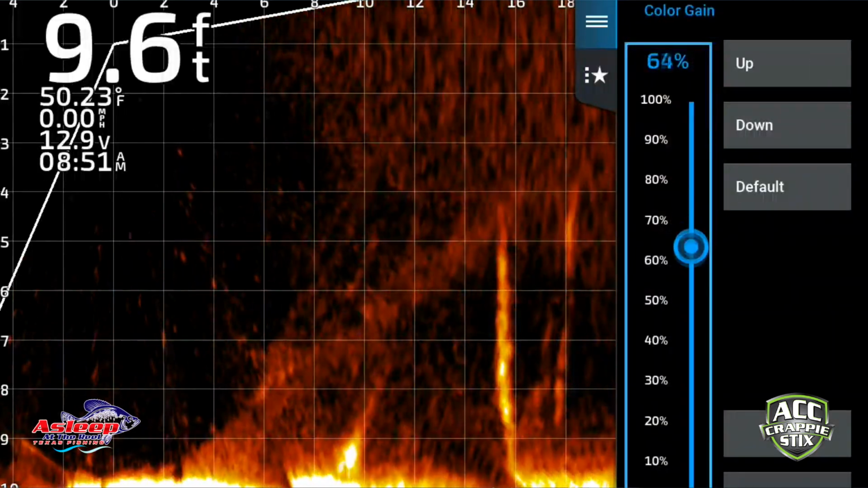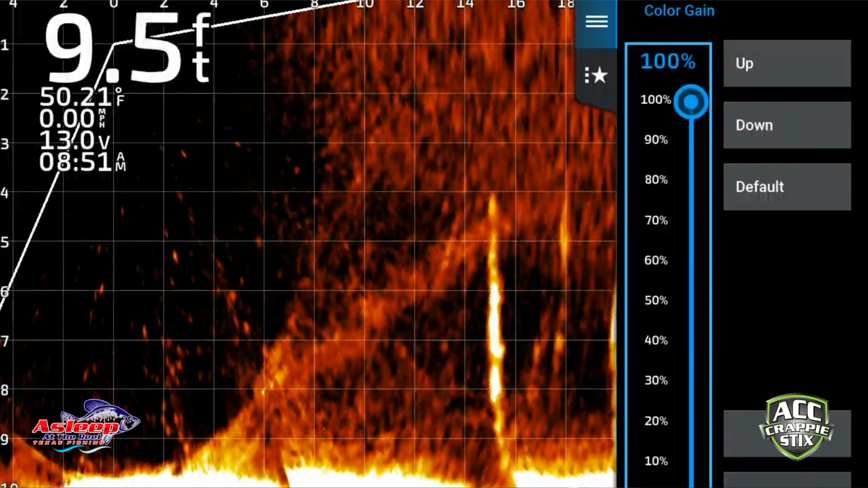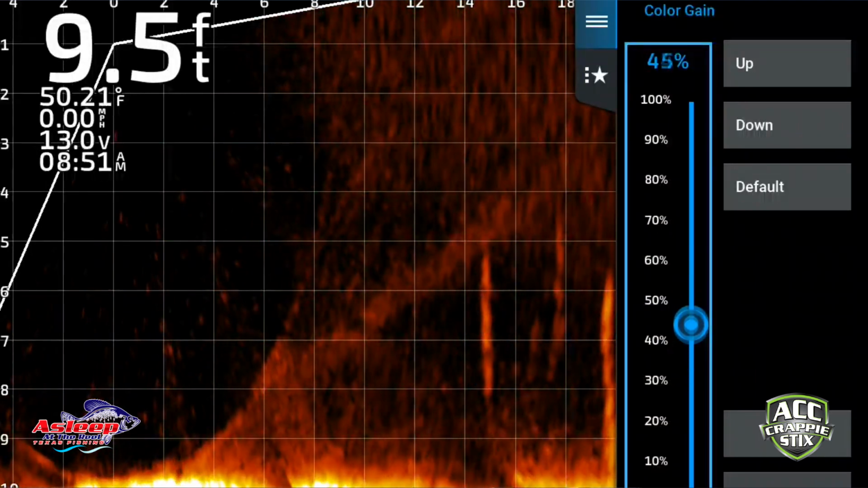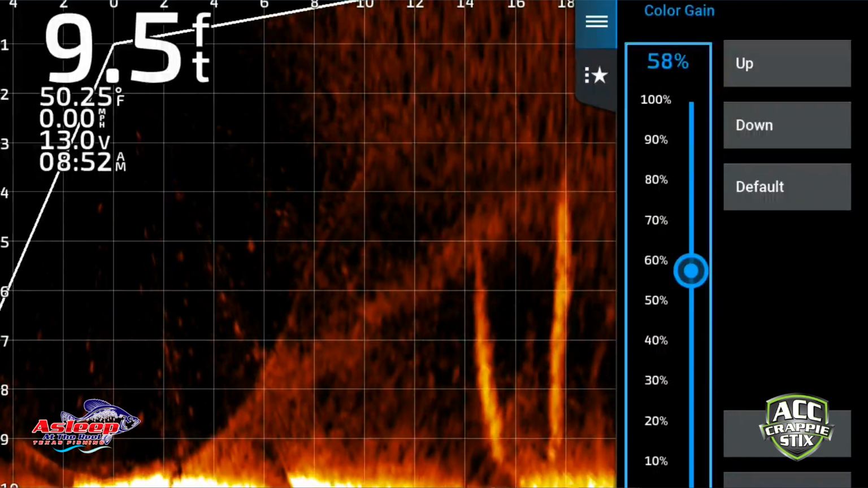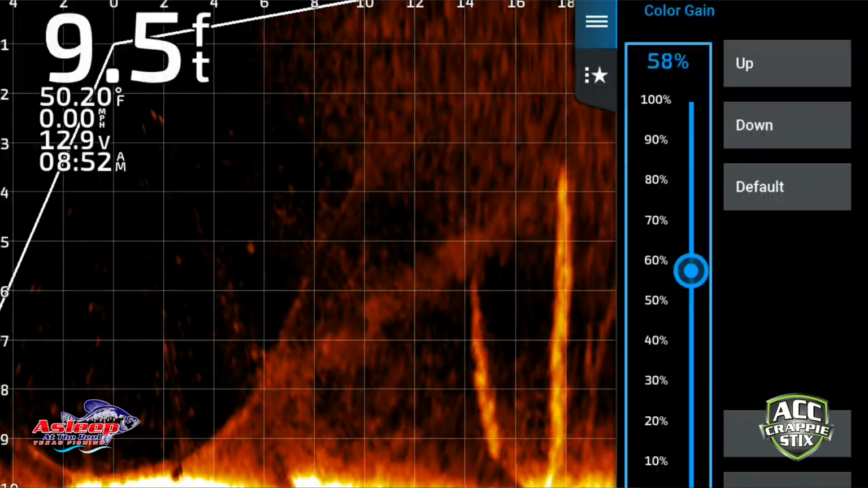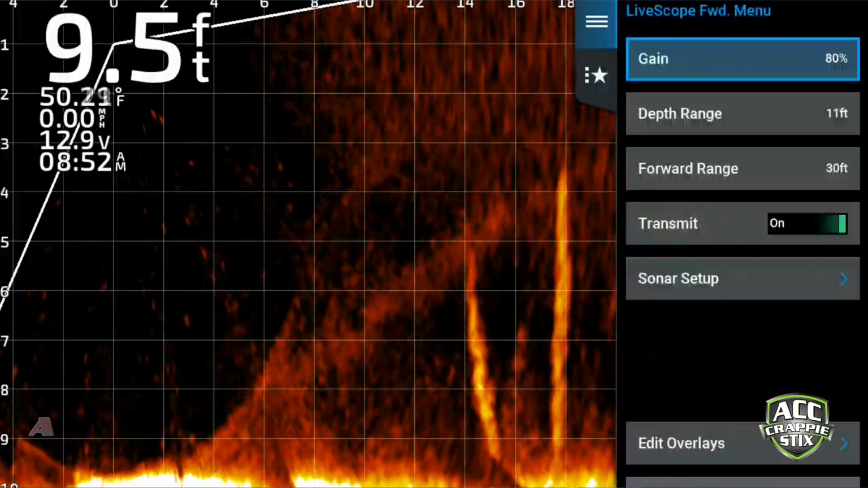Let me lower that a tad bit, see if it helps. Well, guys, you can tell the difference going to 100% versus going down lower. So it does clean it up a little bit. You might be able to go a little lower. Find that tree again. There we go. Go a little lower in the 60s. There we go.